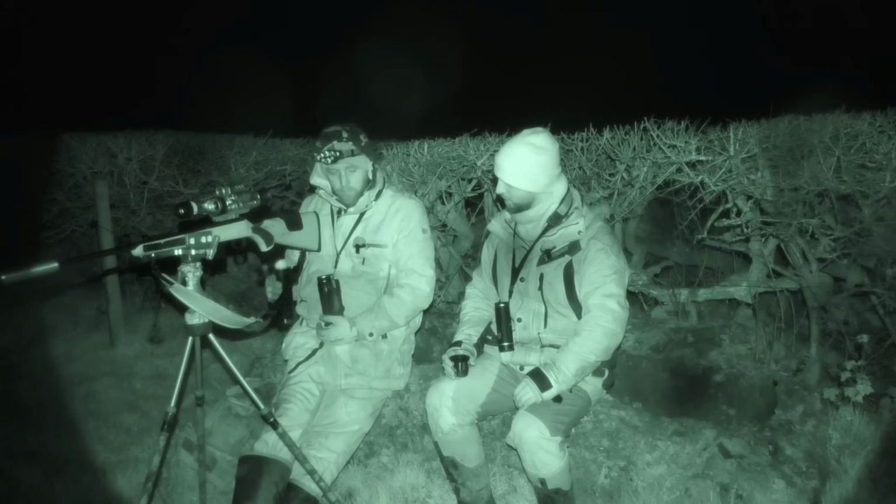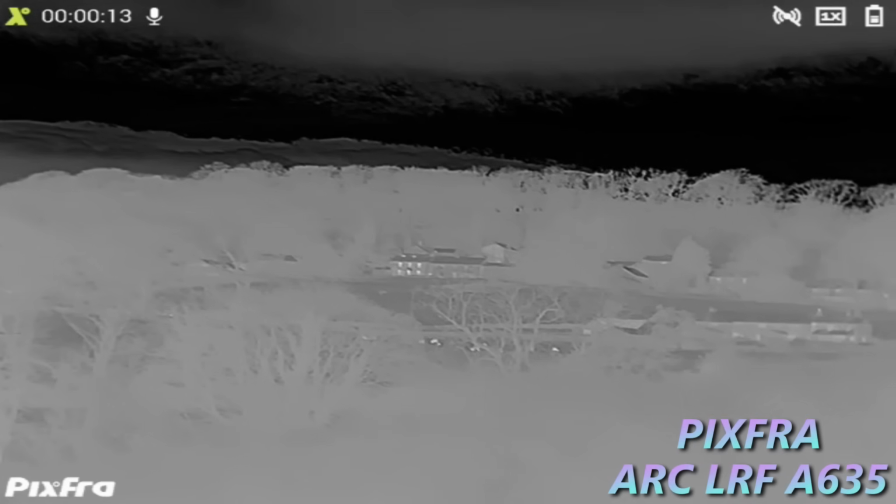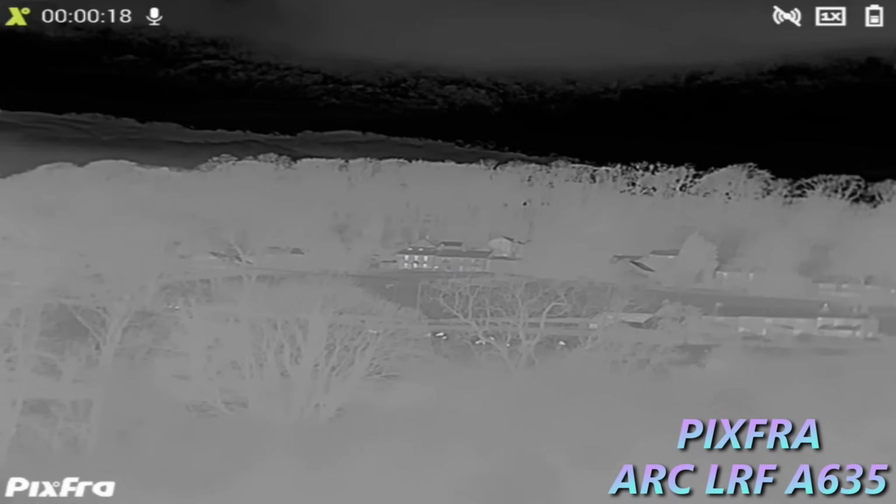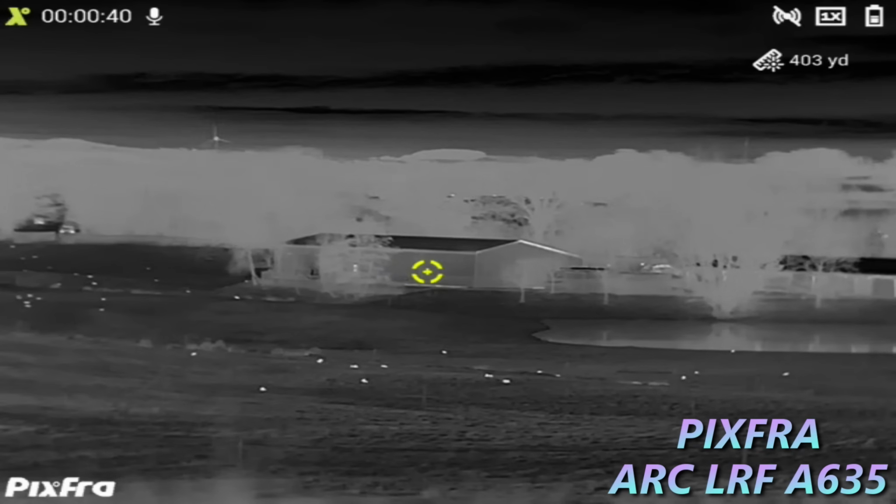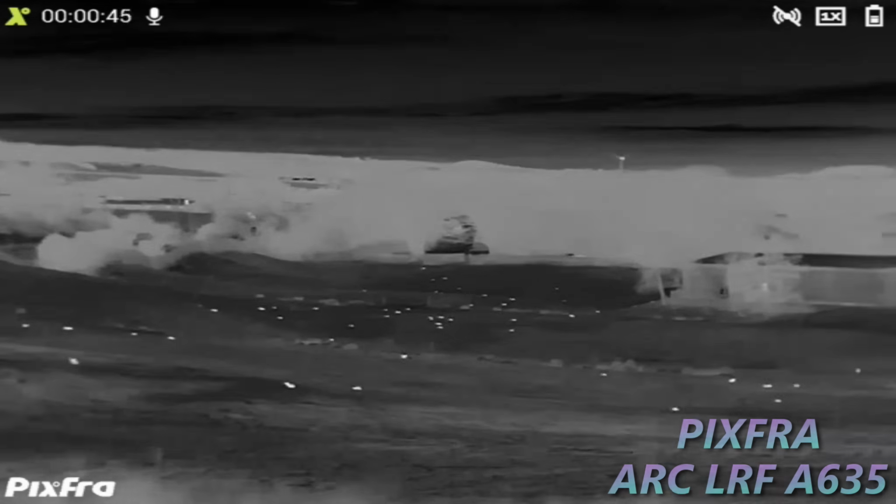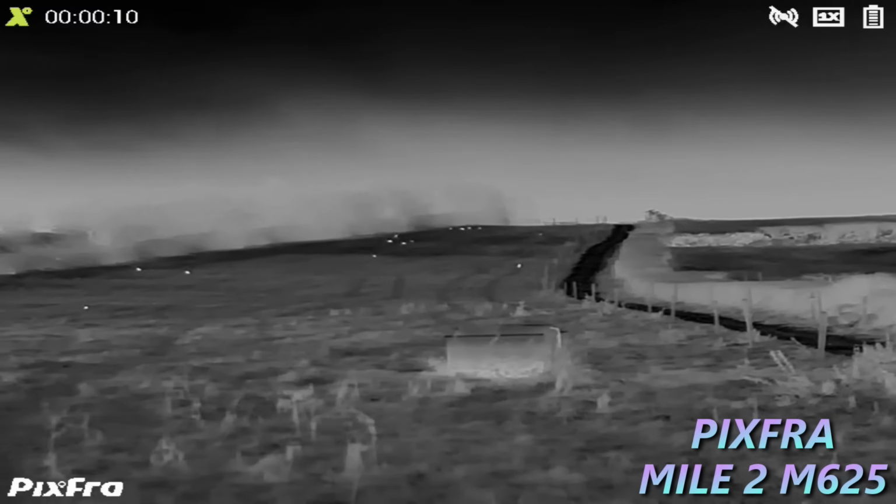This is the first time you're using them, so how are you finding it? Because Lofty's using the LRF version. Yeah, really good. Very clear. You can spot rabbits from probably 800 metres away, to be fair, or further. The first thing that Lofty said when he tried it was, "Oh my God, I've got to get one of these." Because I don't think he realised how good they are. As soon as we come out here, you can see the rabbits scattered about the place. Even this one being the cheaper model, still picking up rabbits out at more than 200 yards. It's really, really surprising.